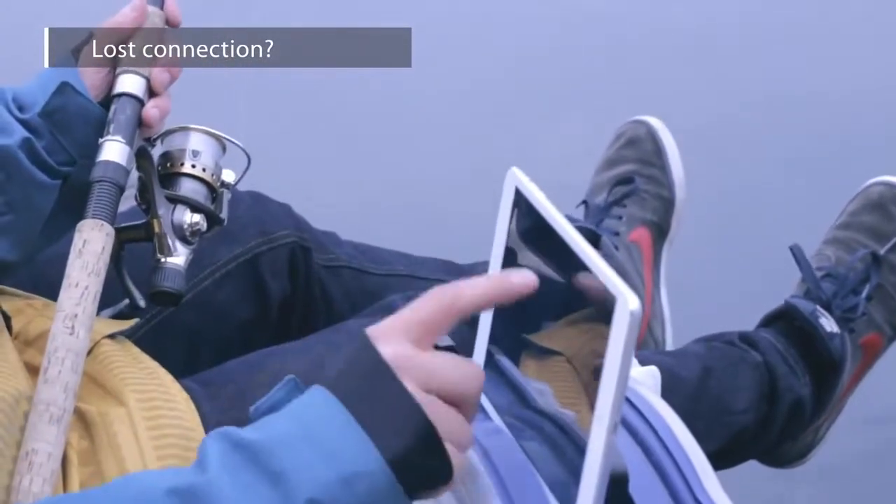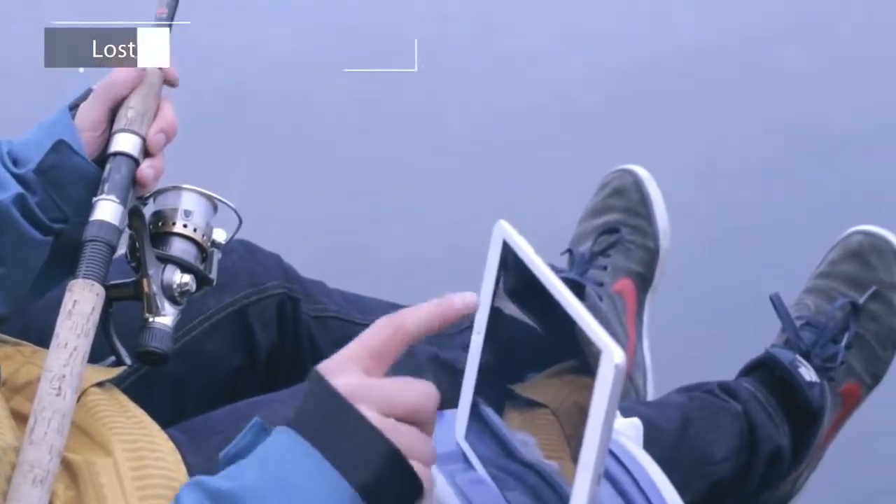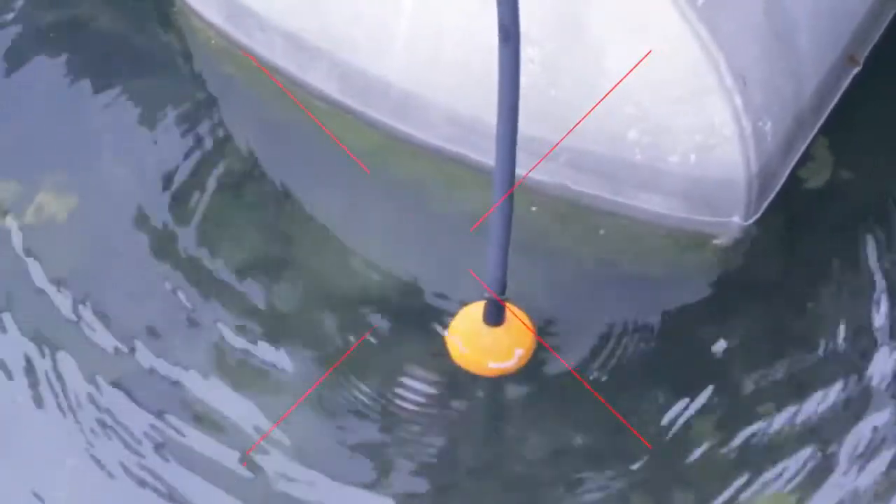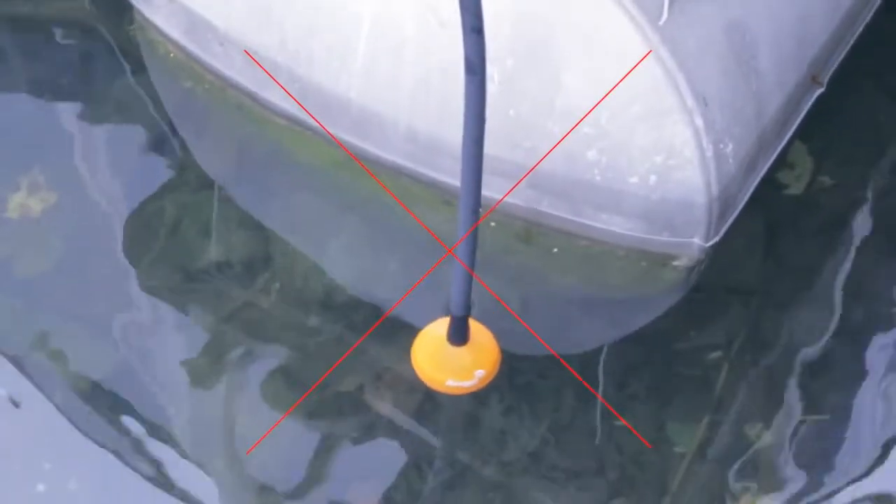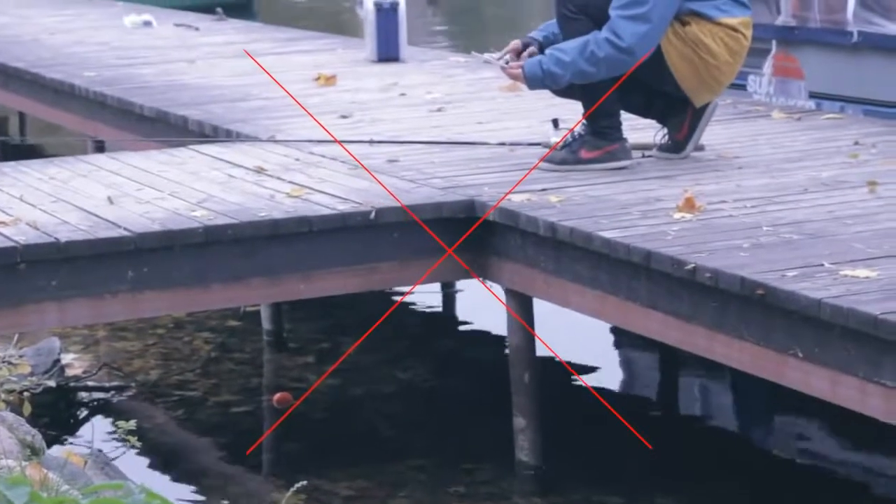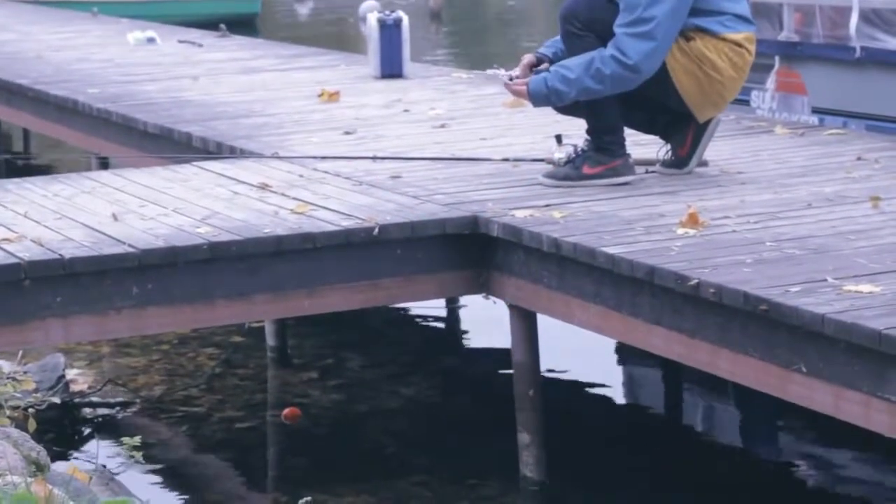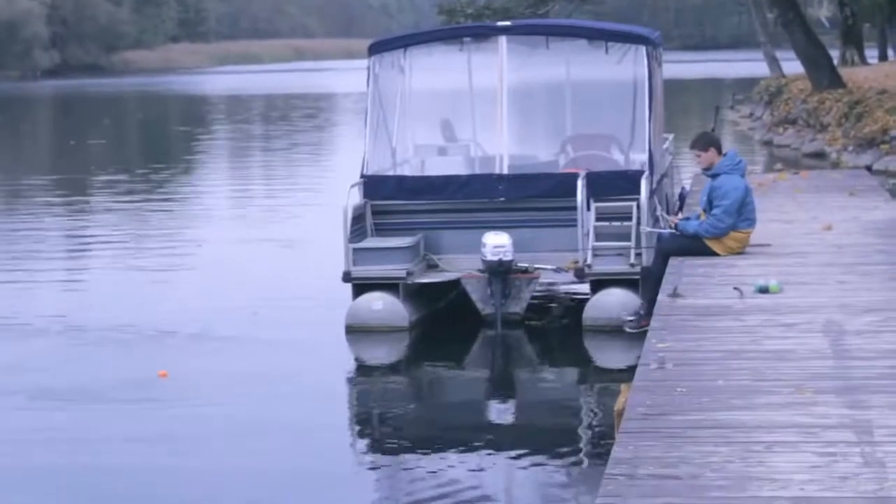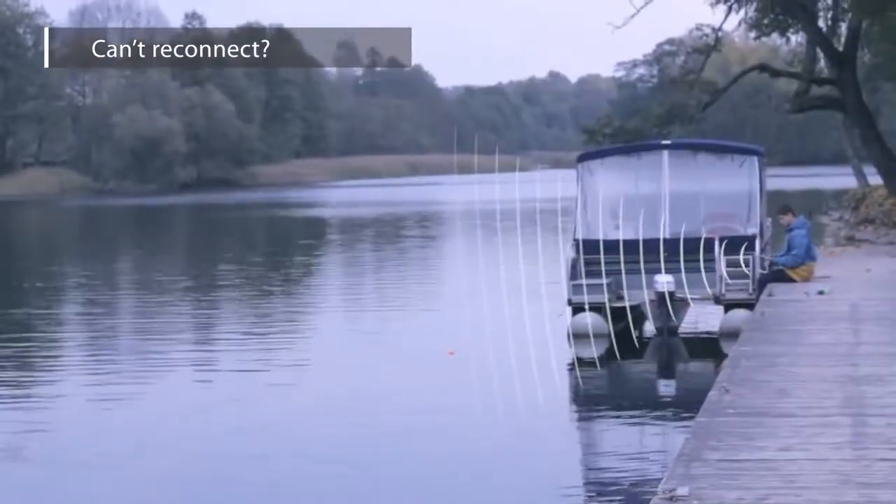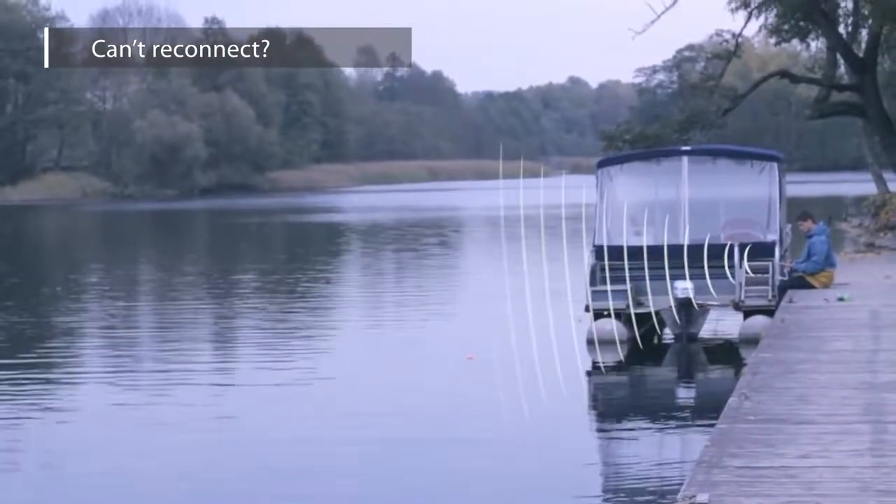Lost connection. The Bluetooth signal range is up to 150 feet, but this depends on the smartphone model and weather conditions. Sometimes you can lose the connection because Deeper is too far away, there's stormy and wavy water, or Deeper has been submerged underwater. Different obstacles like steel boats or concrete reinforcements can block the signal. Different smartphone models have different Bluetooth strengths. Can't reconnect. To reconnect, the Bluetooth device must be as close as possible, maximum 40 feet.